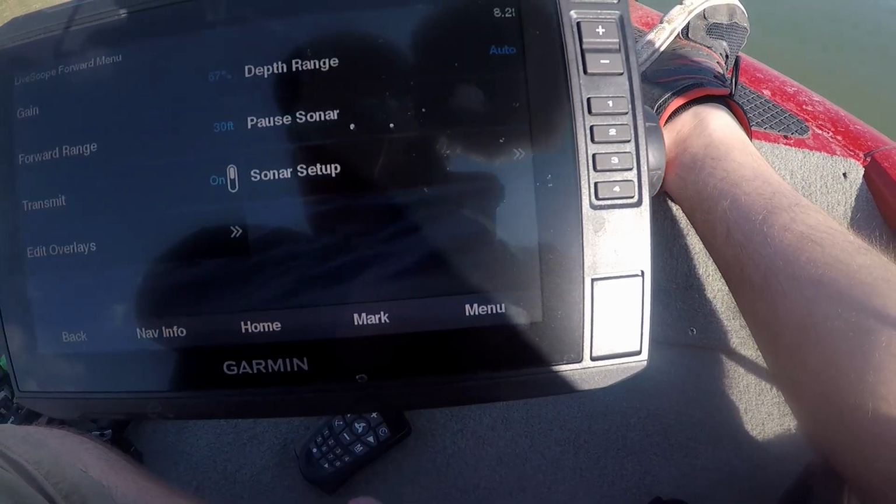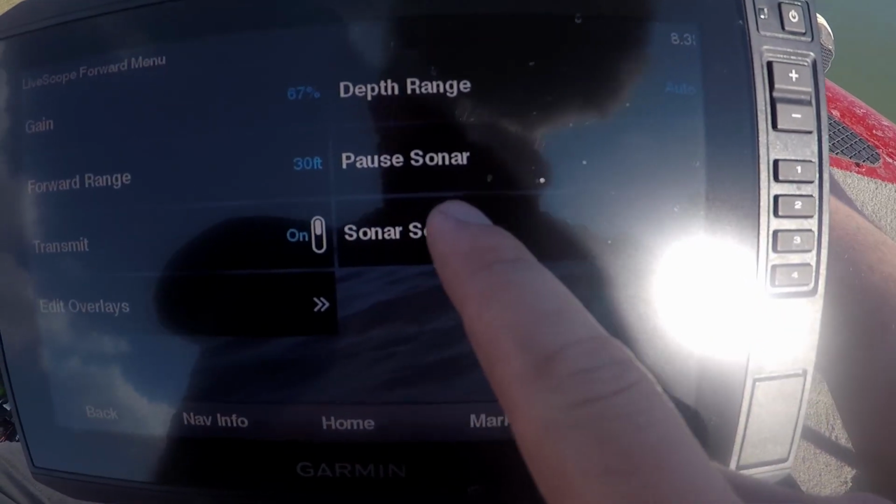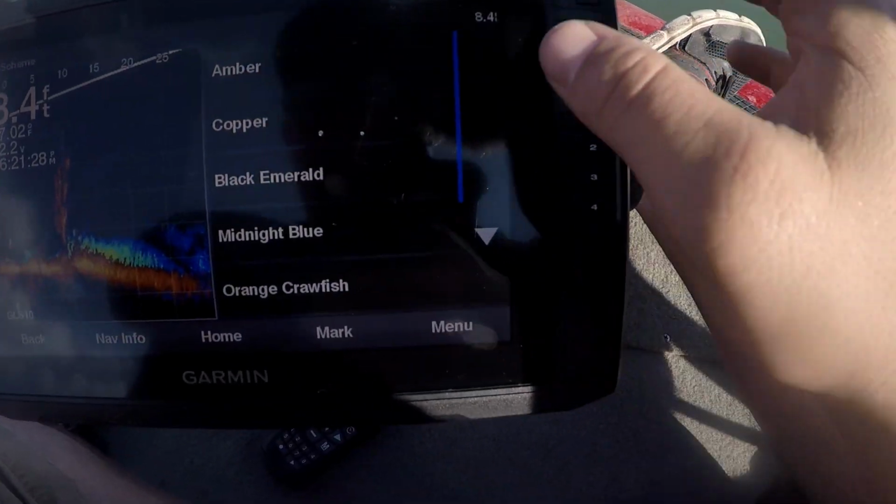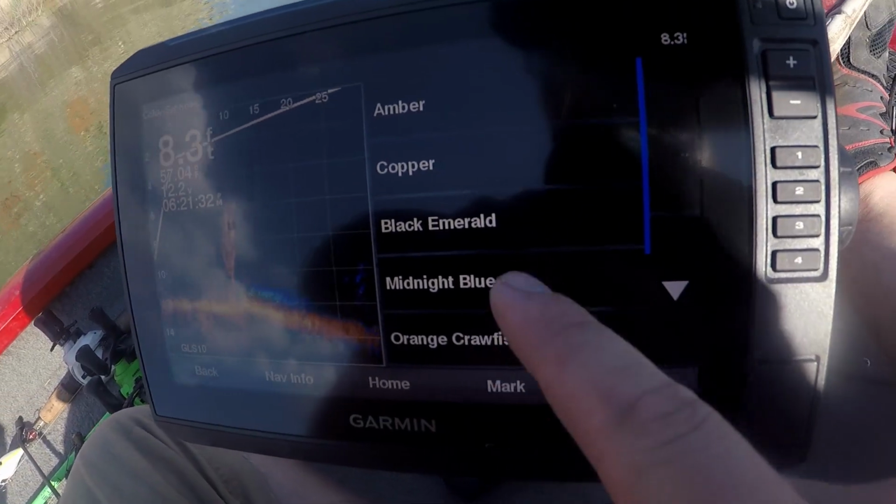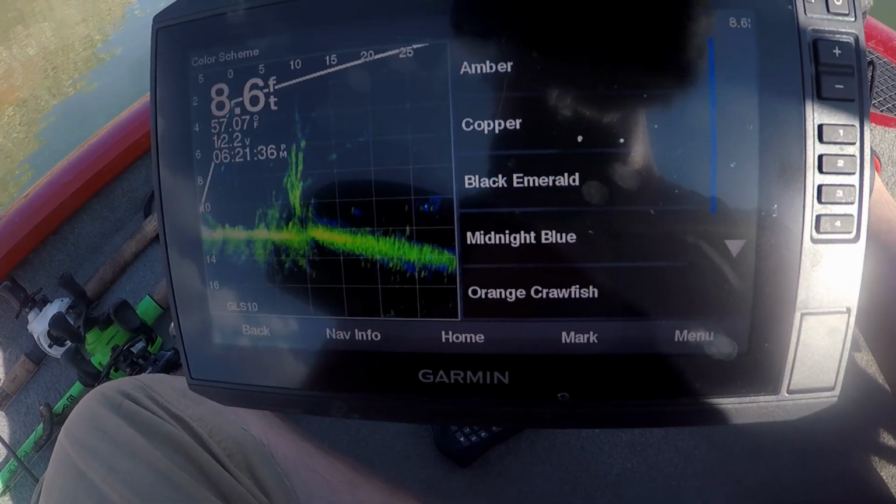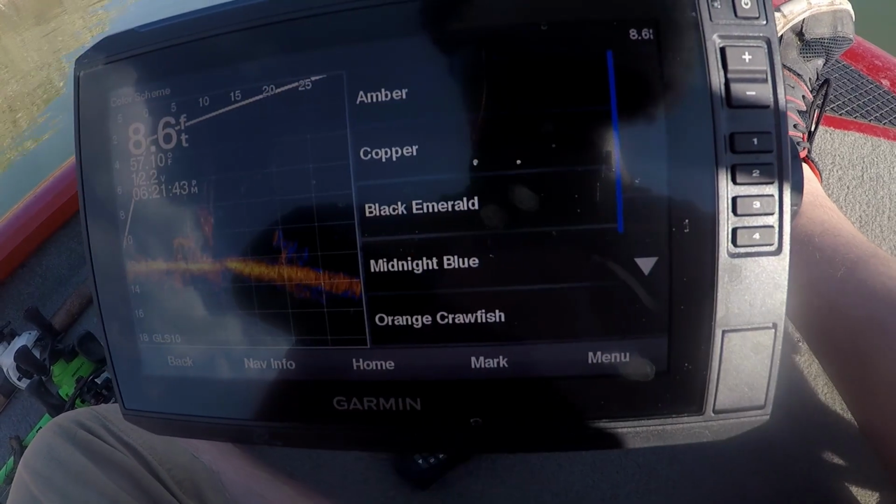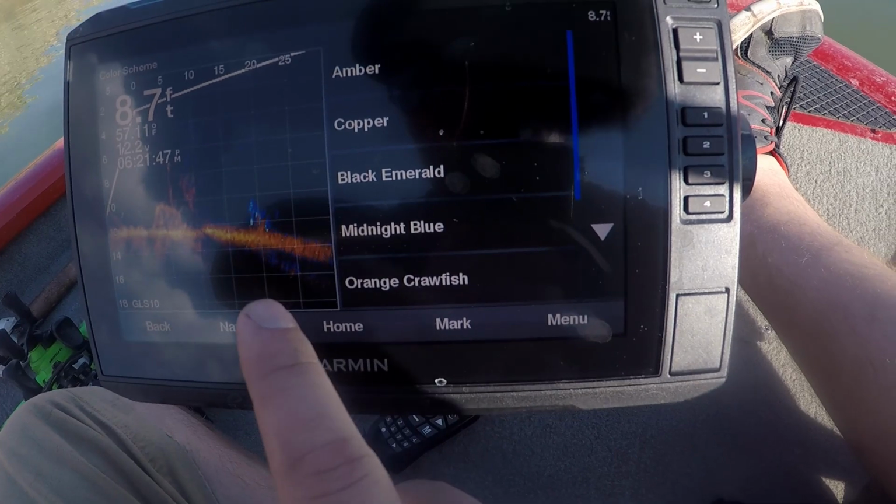Alright. Now we're going to go to the Sonar Setup piece. Boom. Appearance. So this is where you choose your color scheme. I like it between amber, and sometimes I like emerald. Yeah, black emerald. Just depends on the day. Usually I'll leave it in amber. That's the one I'm more familiar with and the one I like the best.